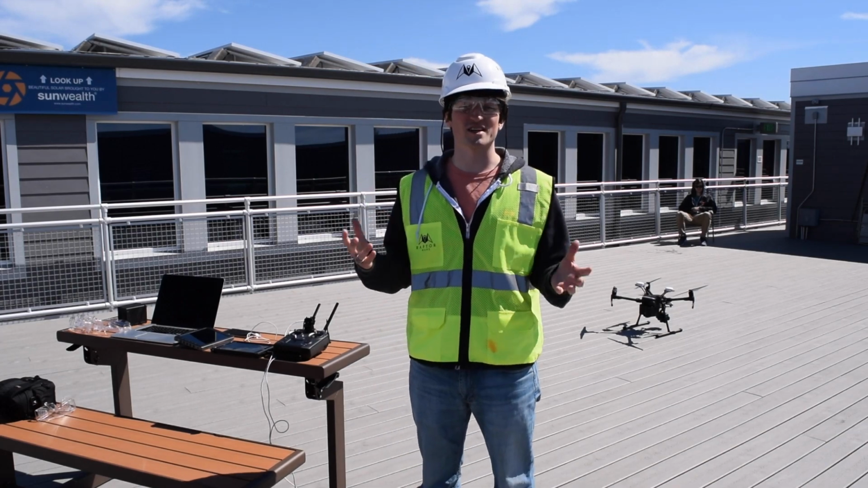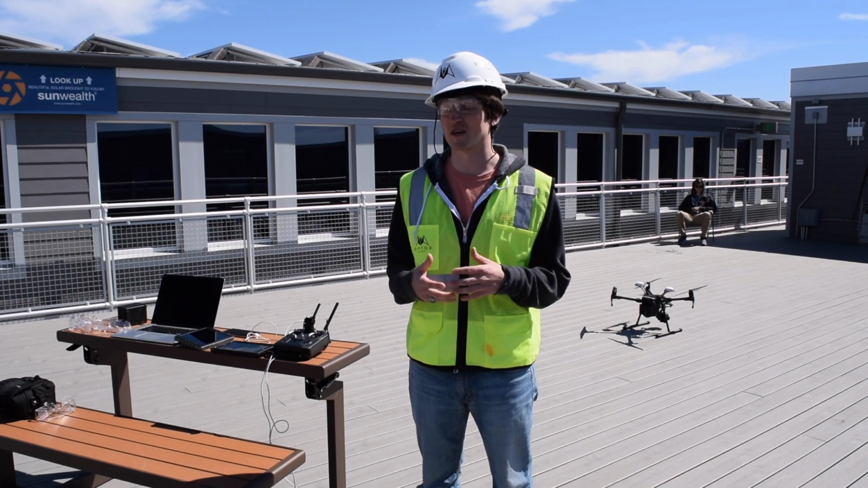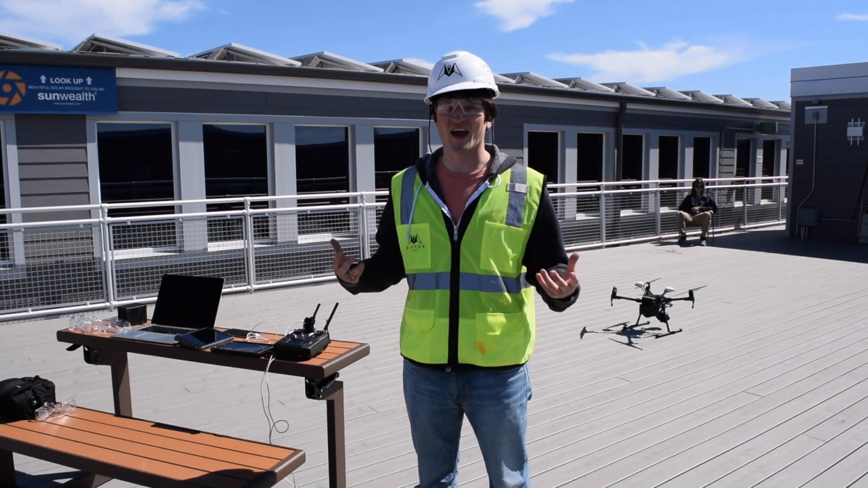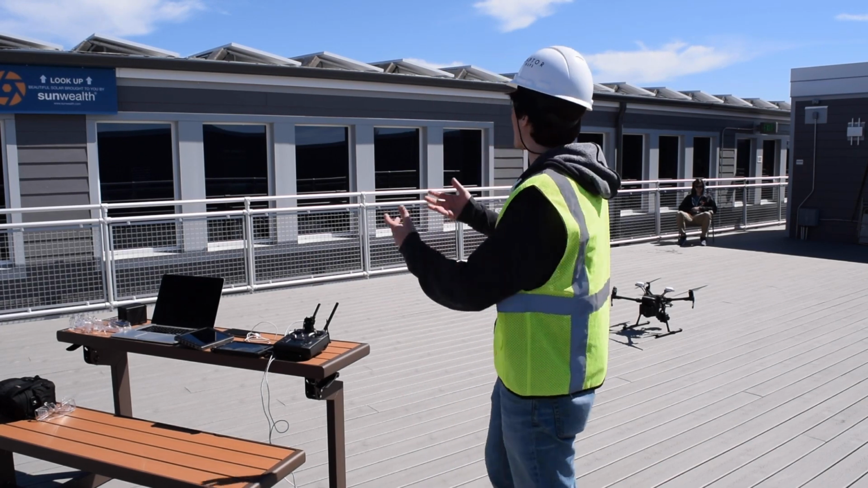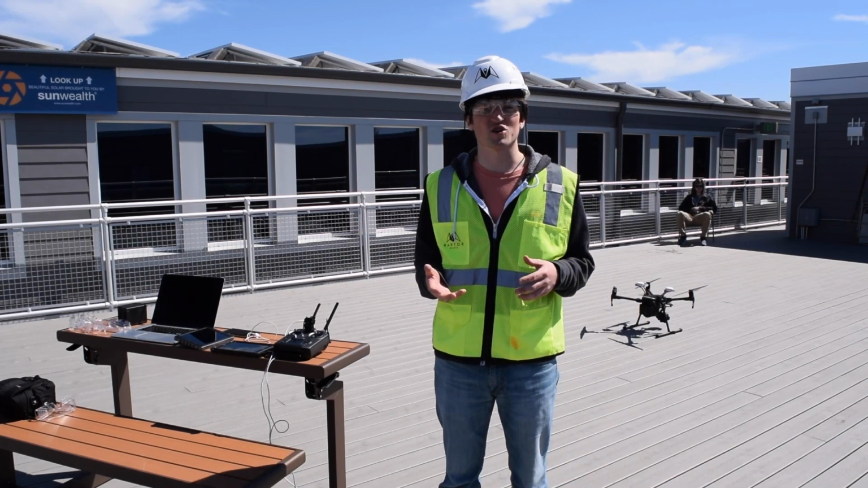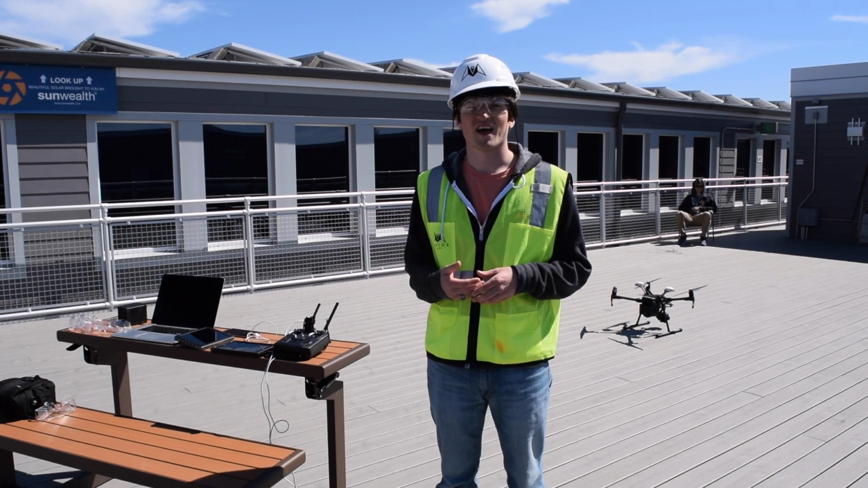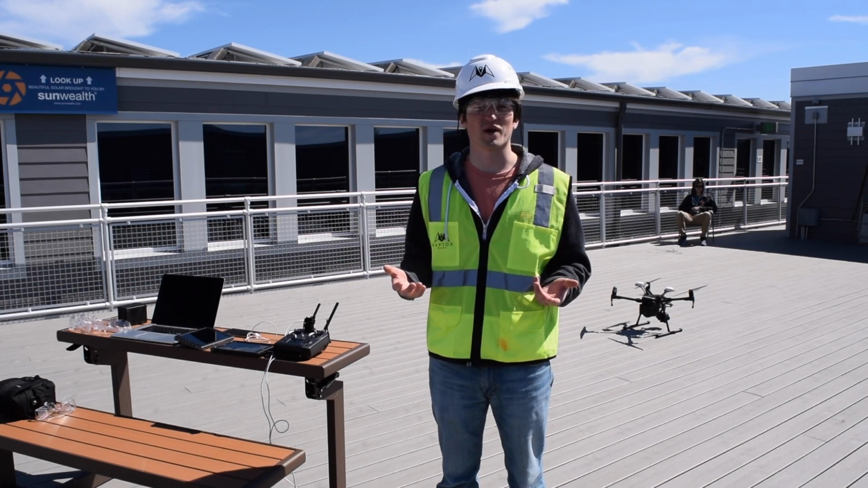So we're here at Greentown Labs. It's the country's largest incubator for clean technology, and because we're at Greentown, our entire roof has solar on it. So today, essentially, I'm going to show you how to set up a flight plan using the DJI M210. That works best for inspecting solar farms.